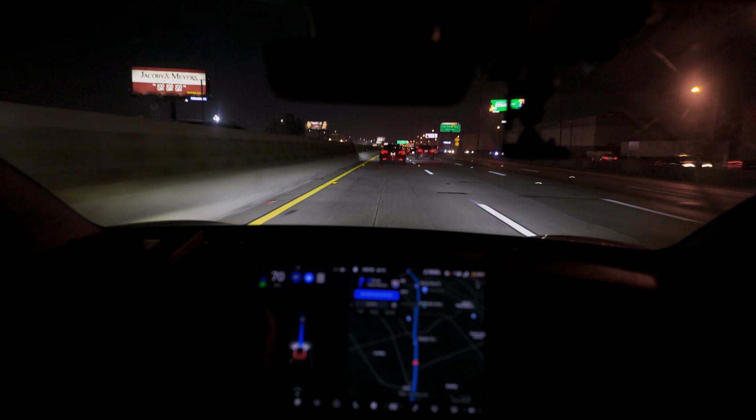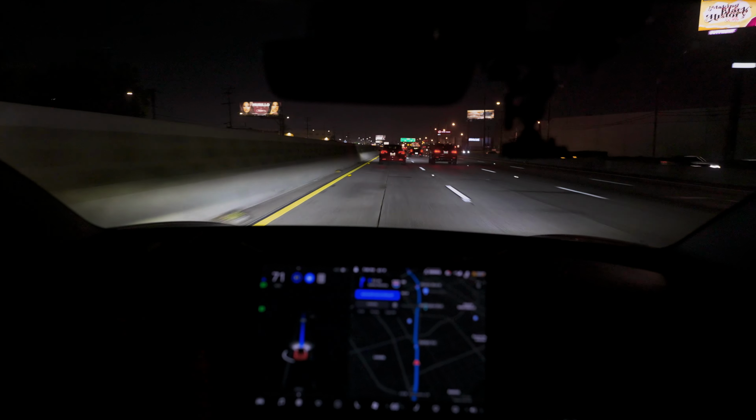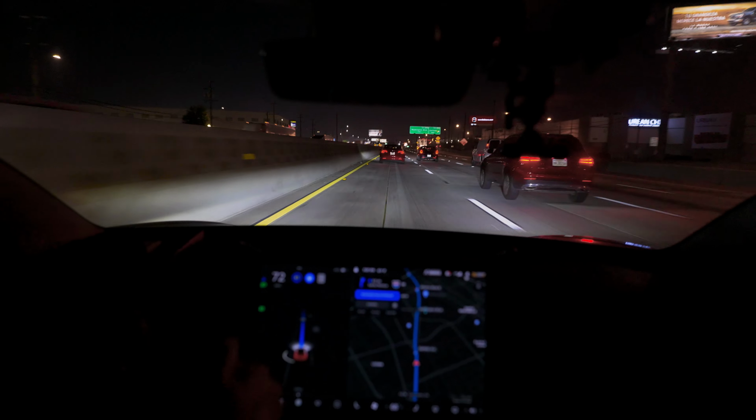So typically this is the last area where there might be some traffic going up to downtown Los Angeles, but it seems like there really isn't any traffic today, so this is probably where I'm going to go ahead and end it, guys.